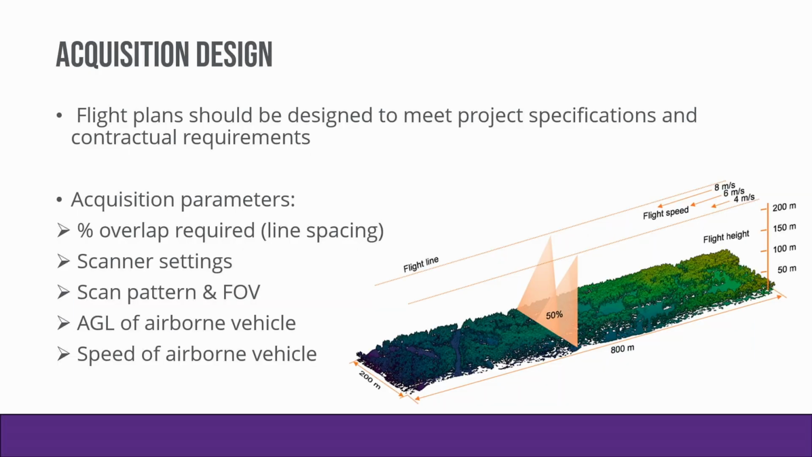And then another aspect of project planning is acquisition design. The individual responsible for flight planning really needs to be familiar with the project specifications and the contractual requirements for that project. So they need to understand the point density that's required, the required accuracy, and the intended use of that data. There's a lot of commercially available off-the-shelf software you can use to flight plan, but some of the parameters that we'll look at are percent overlap from line to line, scanner settings, so the pulse repetition rate, the scan line rate of the LiDAR sensor itself, what the scan pattern and field of view is for the sensor that we're operating, and then lastly, the AGL and speed of the airborne vehicle.